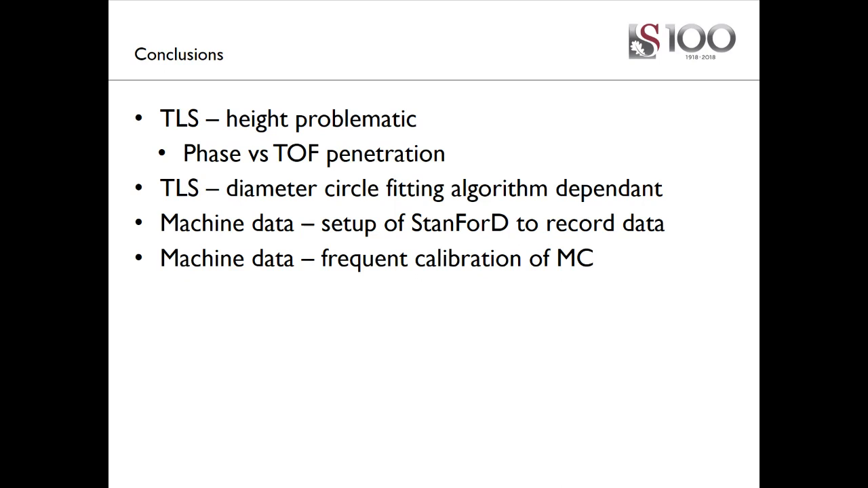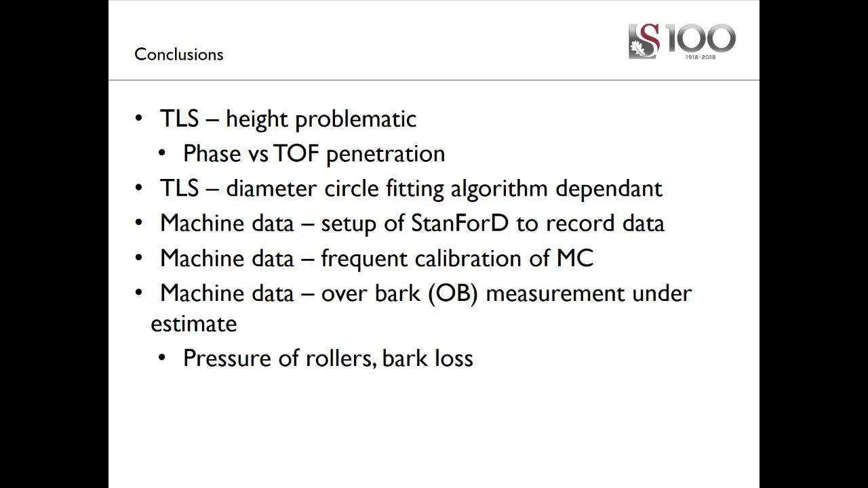And then also looking at some of the results, over and under bark estimation is related to the bark factor that is used in the machine. And one would also have to take into account the pressure of the rollers as well as bark loss that happens at the time of measurement, which could cause underestimation of the diameters of the tree.